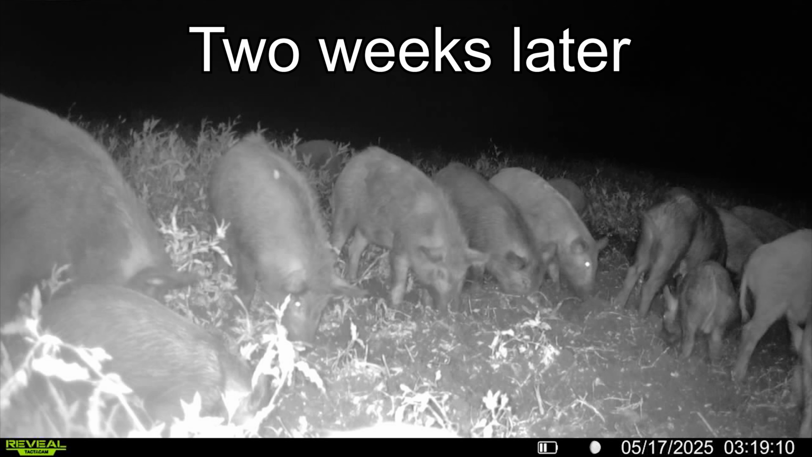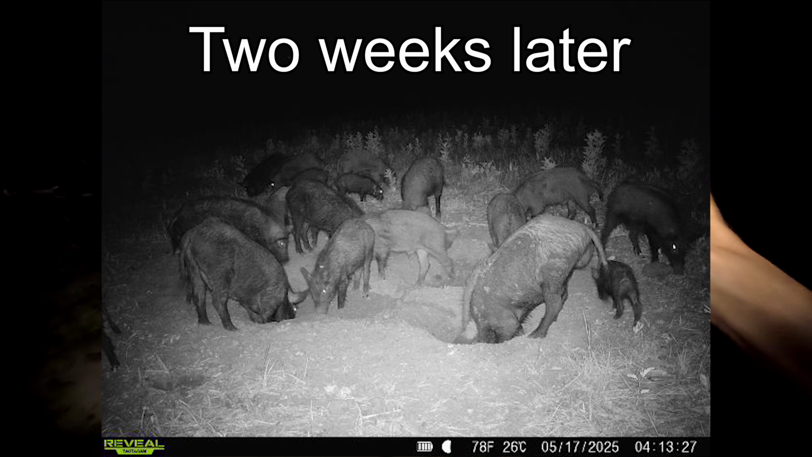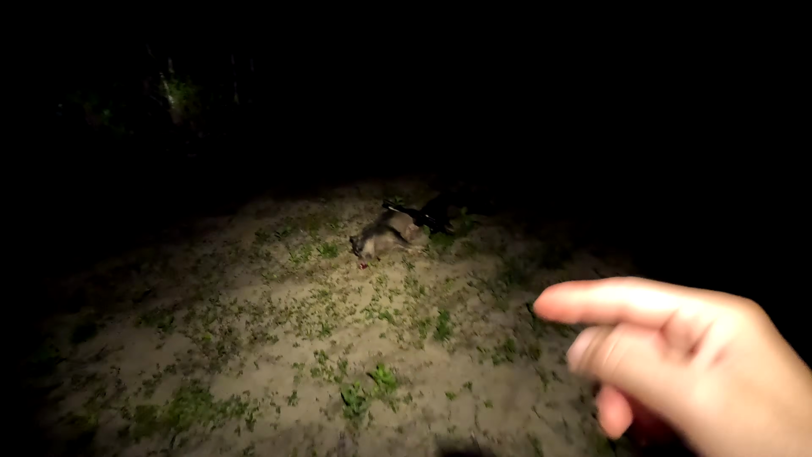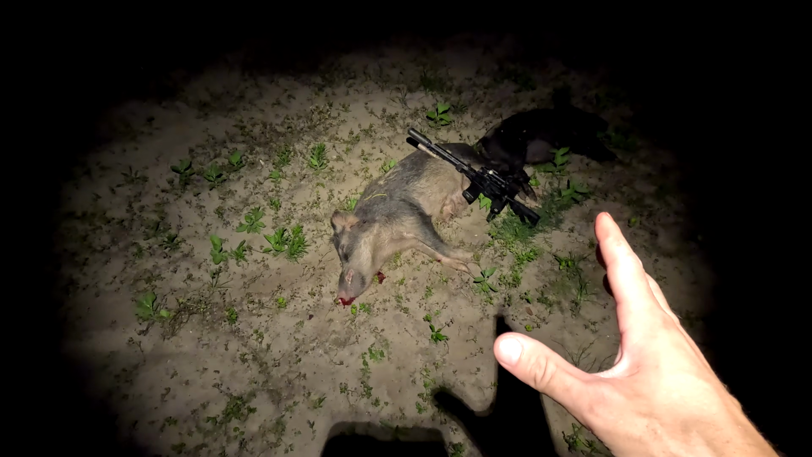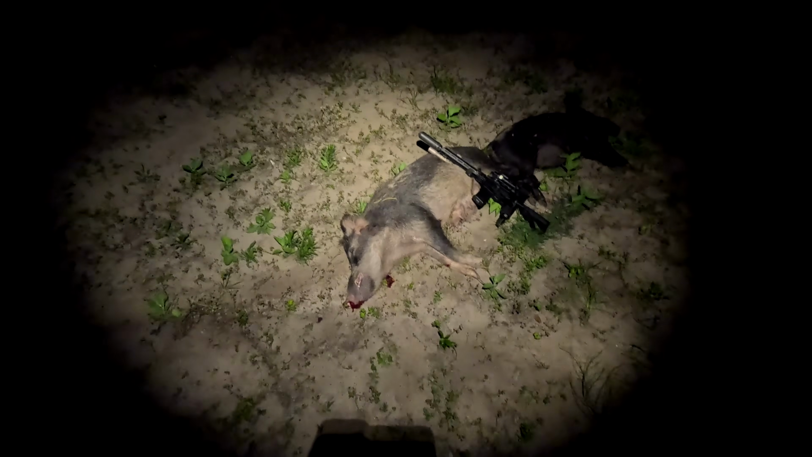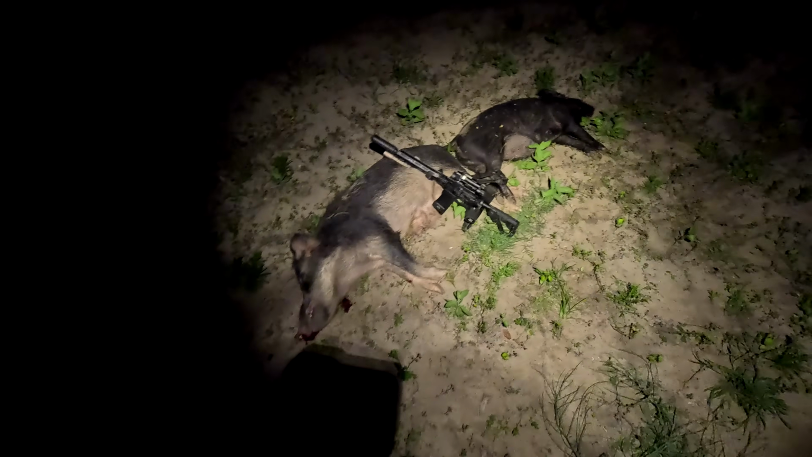It's not a, hey, let's round up all the pigs in one go, let's trap them up and get rid of them channel. But on the topic of being ethical and being a quick, clean kill, I killed mom because I knew that the babies would not survive without mom. Coyotes will tear them apart. But what a terrible way to go, right? So I figured just shooting them real quick with the rifle would be a lot quicker and cleaner than letting them suffer. Okay, let's go ahead and get out of here.